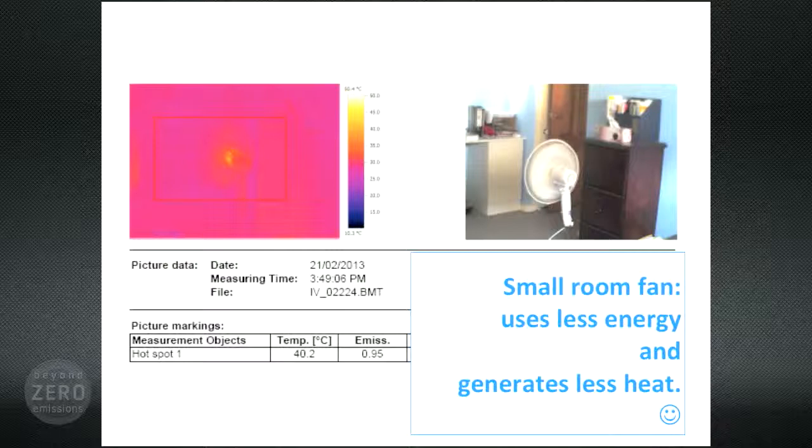So are ceiling fans of any use at all? Well, I think ceiling fans can be used, say, after the cool change comes through. You can turn them on and that can blow the cool air around a lot and try to cool your house down more effectively with a fan.